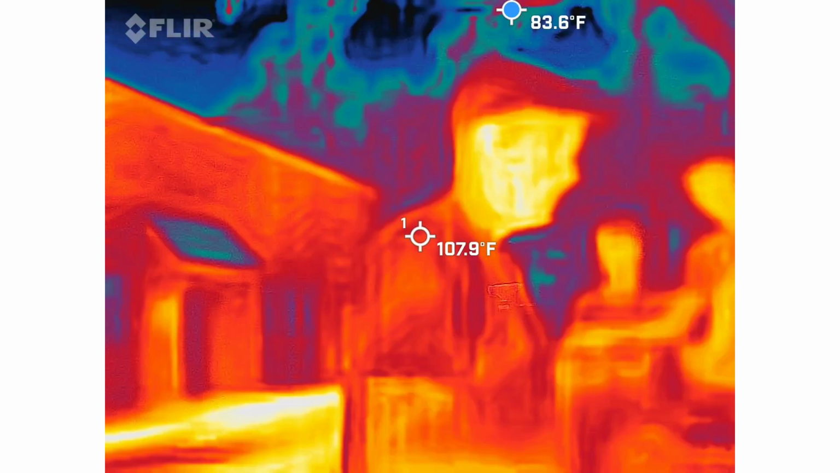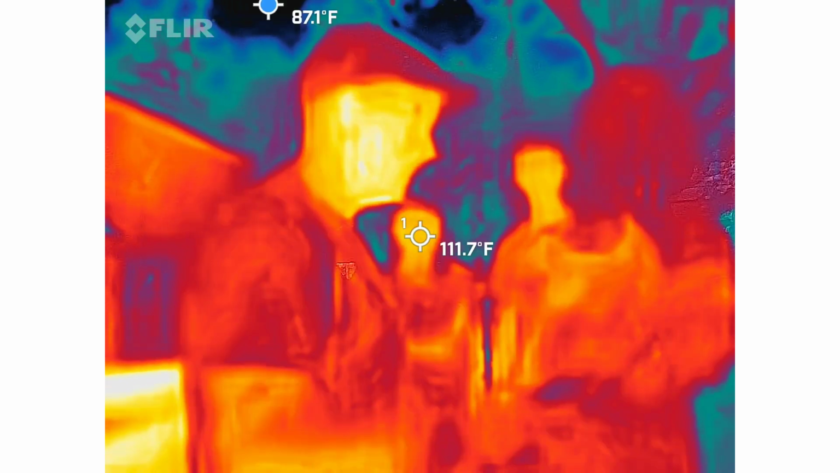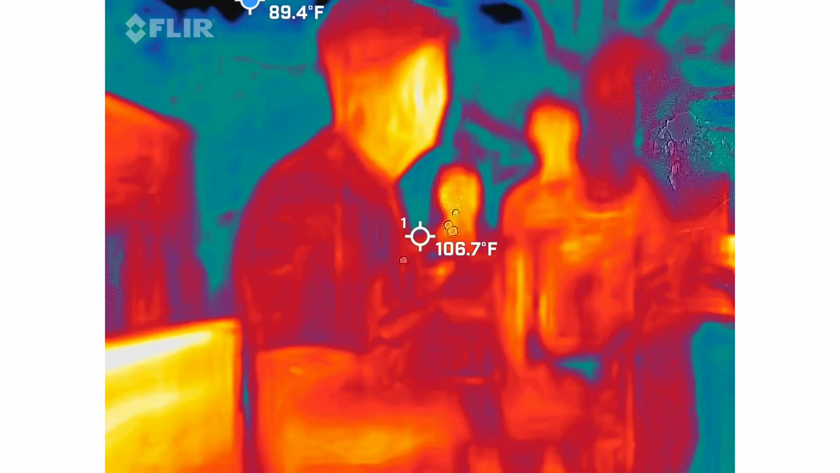As far as the K2 EMF meter that I just handed out, you need to take a picture. Hopefully that'll show up for you.